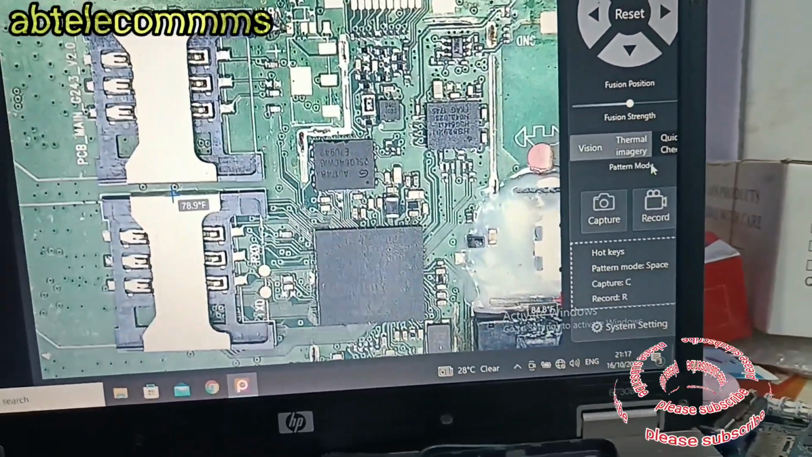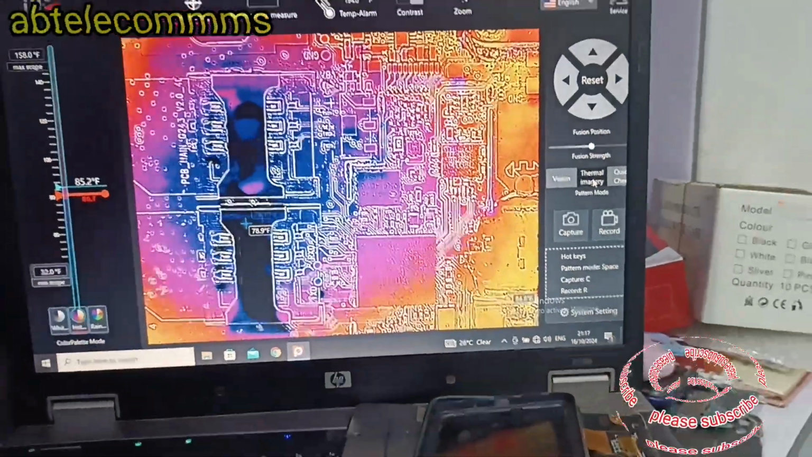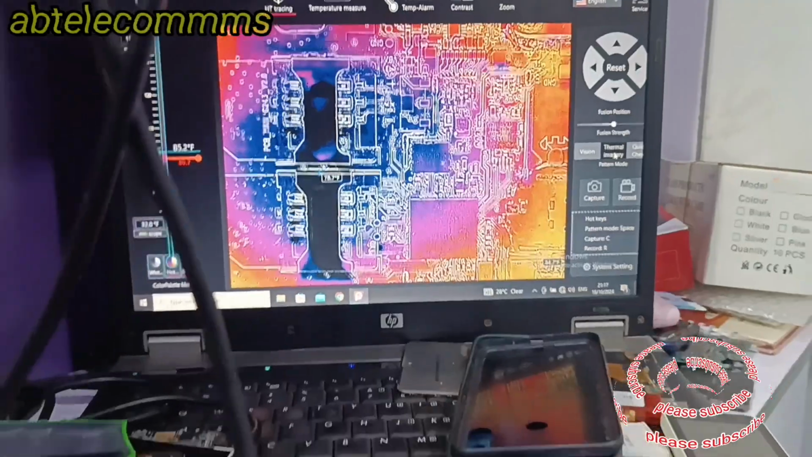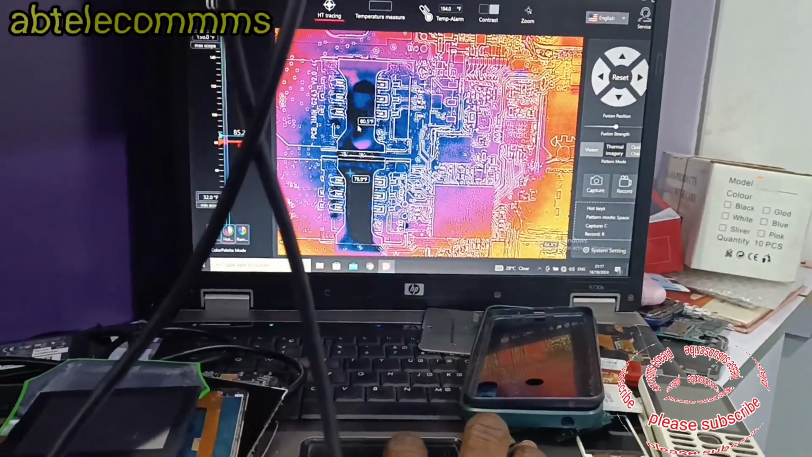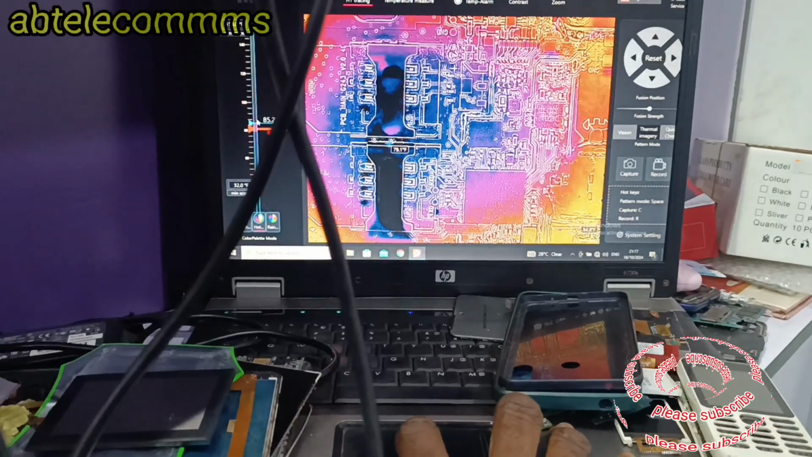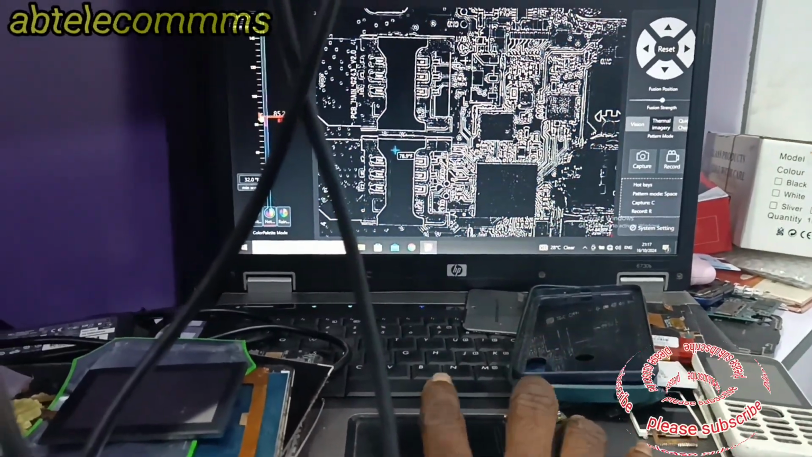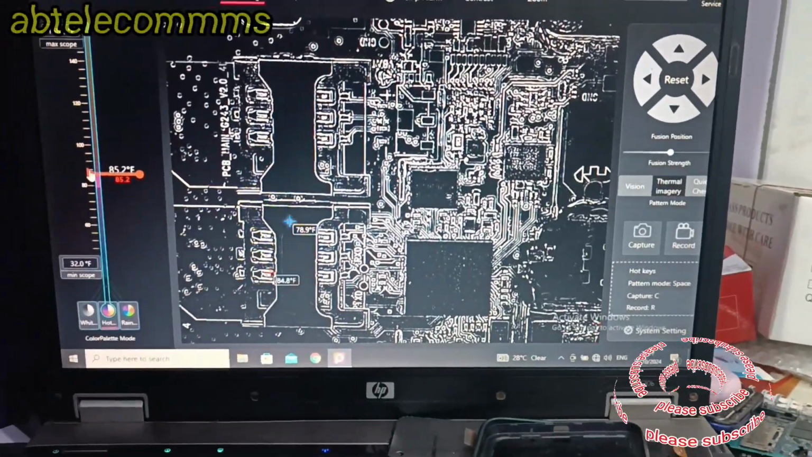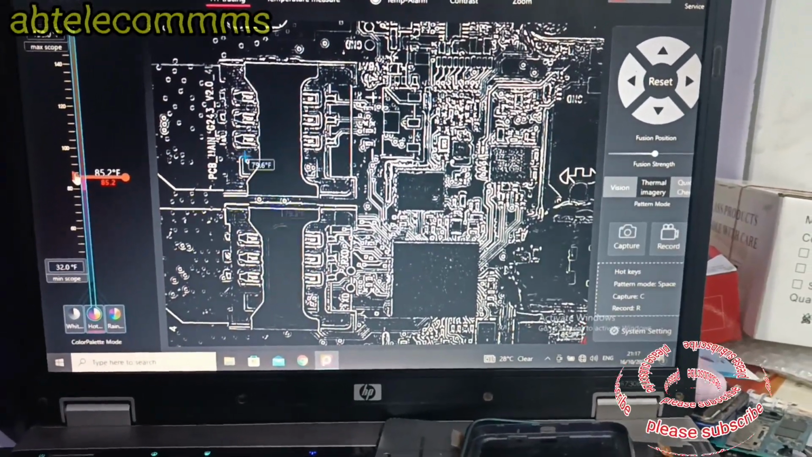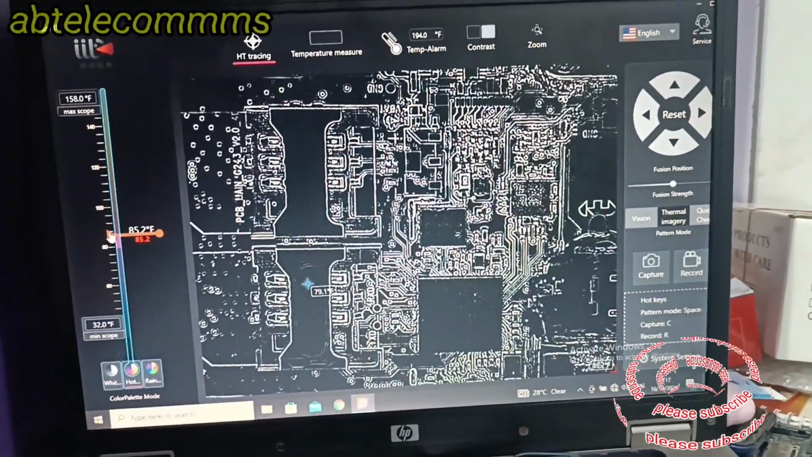I'm still trying to put it on thermal imagery. As you can see from the cursor, I have changed the image to thermal imagery so that it will be very visible. Mind you, the short started from the battery terminal. Using my multimeter, I read that it has a short on the battery terminal, so it drains the battery and it's not coming on.